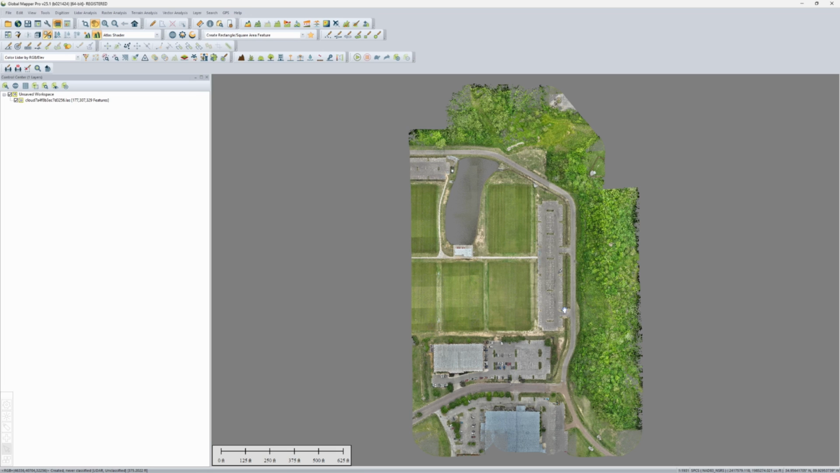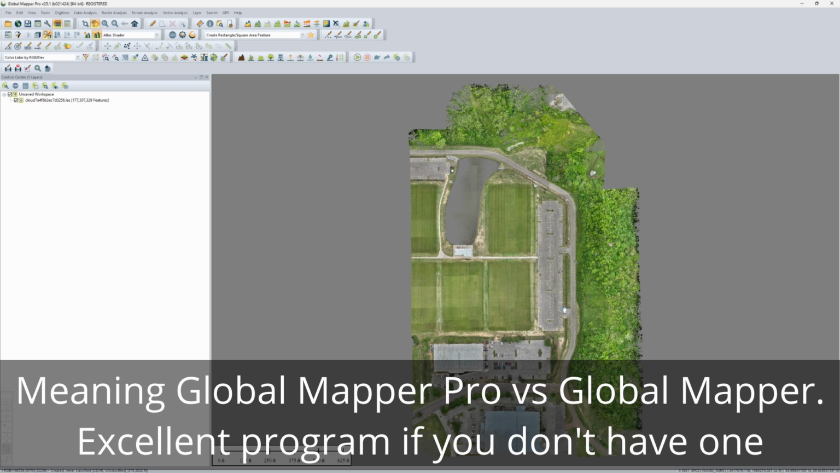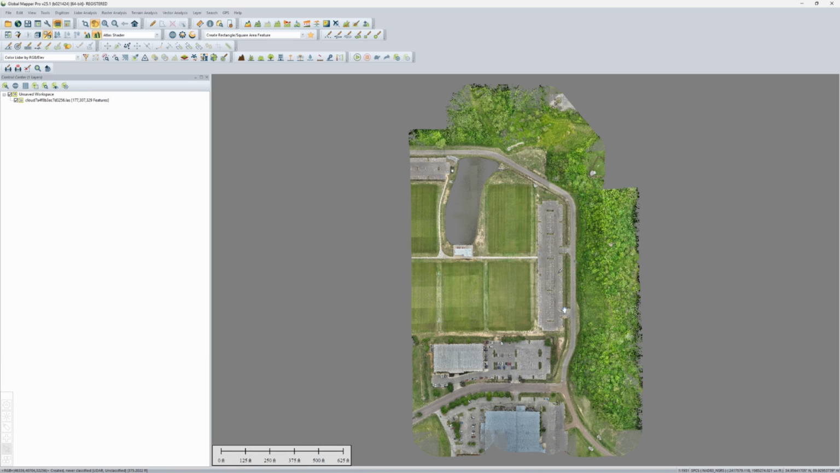So again, this is Global Mapper Pro, and if you're going to work with LiDAR data, you really want the Global Mapper Pro version. They have Global Mapper Regular and Global Mapper Pro. Very, very good program, especially for the money. You're looking for the Pro version right at $1,500. We carry that, and you can do a lot of work within your point cloud.